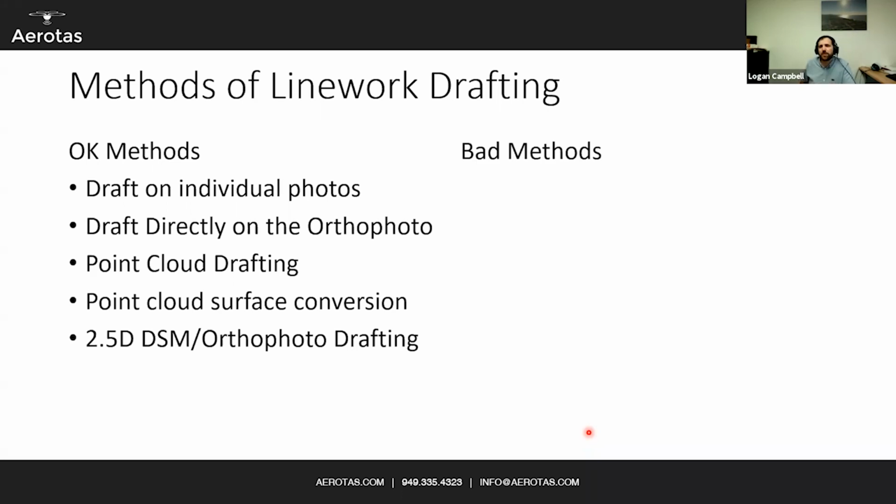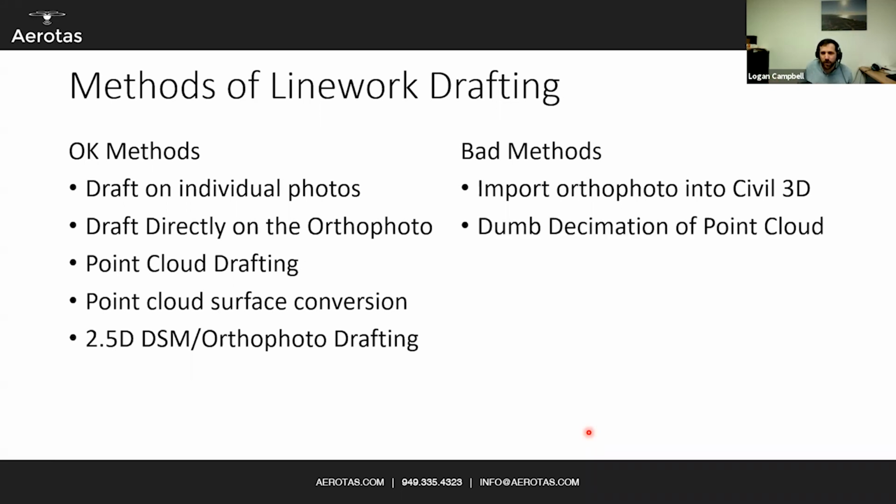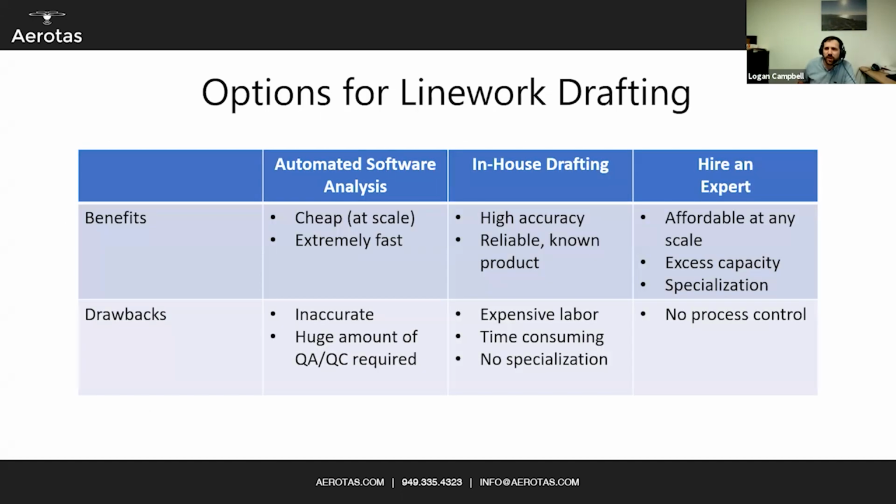However, I should point out there are a couple of bad methods that we don't recommend for extracting vectorized features from either LiDAR or photogrammetry data. First off, importing any of the raw data into Civil 3D is a nightmare, because you typically have to reduce its quality so much. We spend all this time getting 1 to 2 tenths of a foot accuracy, and then you just start downsampling all of your imagery, or worse, dumb decimation of a point cloud. That's what we call it when someone's just like, oh, delete 90% of the points just so it can work in Civil 3D. We think that's terrible. Don't do that. There are better ways. And again, you usually have to use an intermediate software. That said, there are a lot of options for line work drafting.